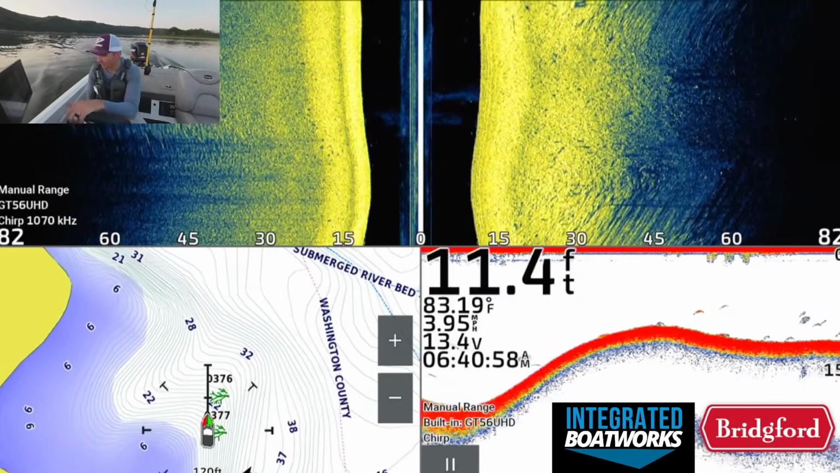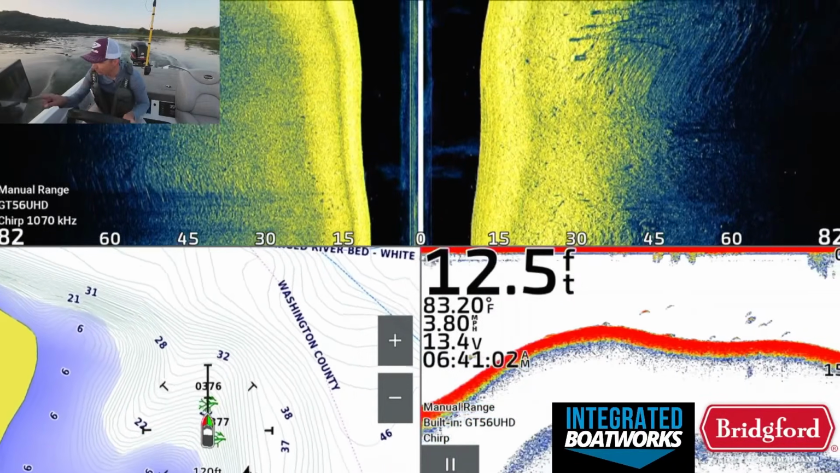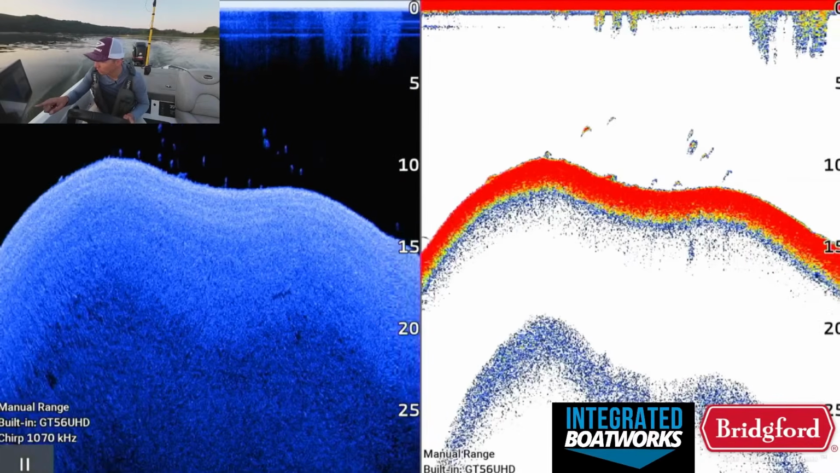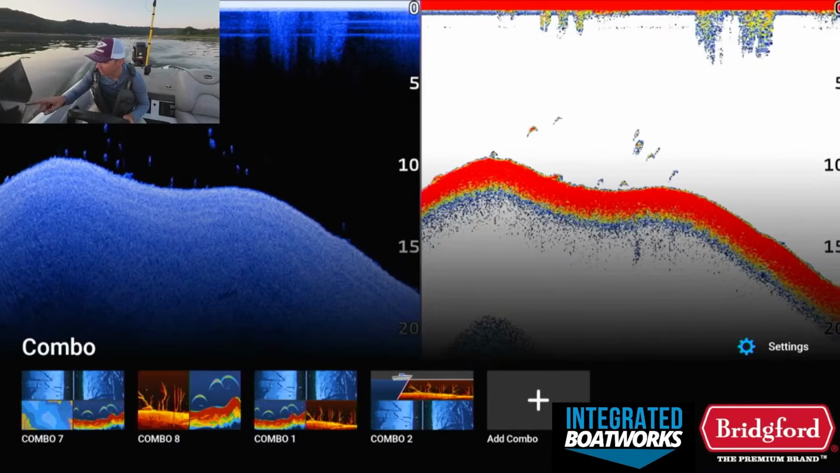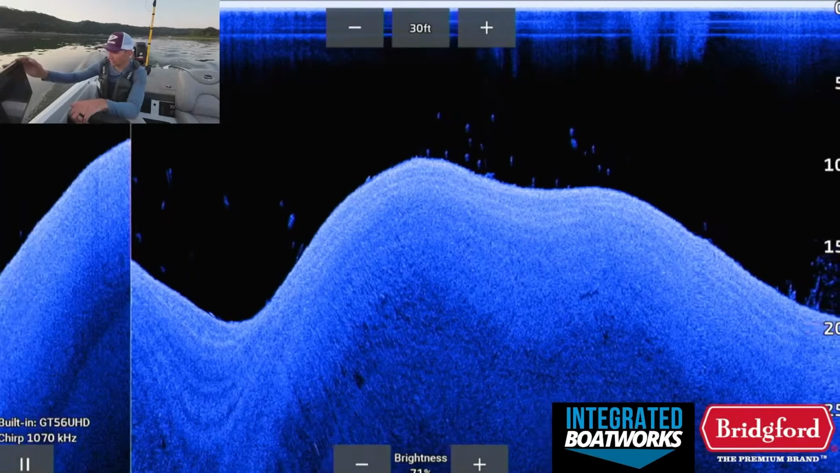Today I'm going to be sharing a pre-recorded live stream from Beaver Lake in Arkansas. Due to spotty cell reception around the lake, I wasn't able to live stream this video, but I did record everything I was doing on the lake, showing my side imaging, down imaging, 2D sonar, and Livescope views as I find fish on Beaver Lake.